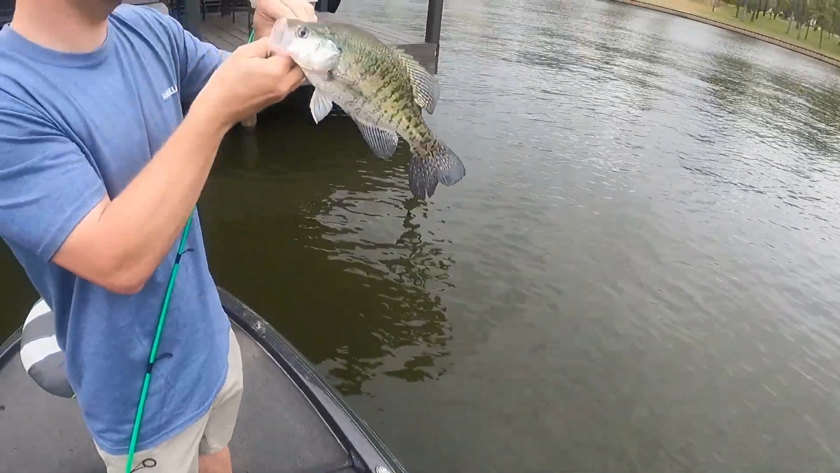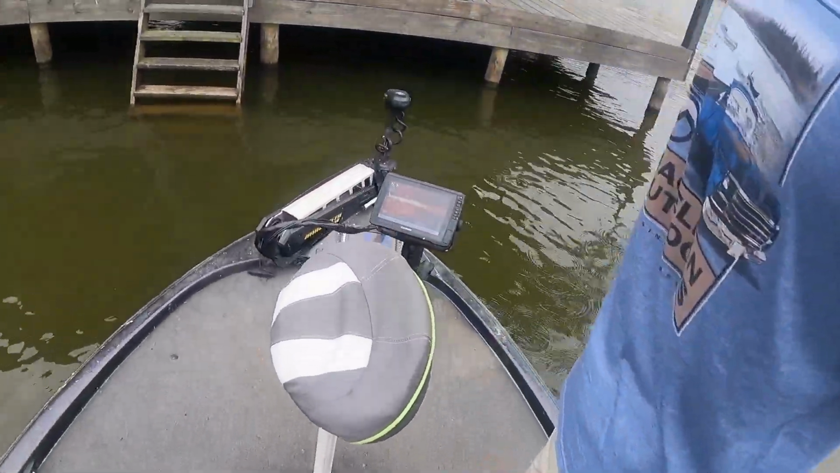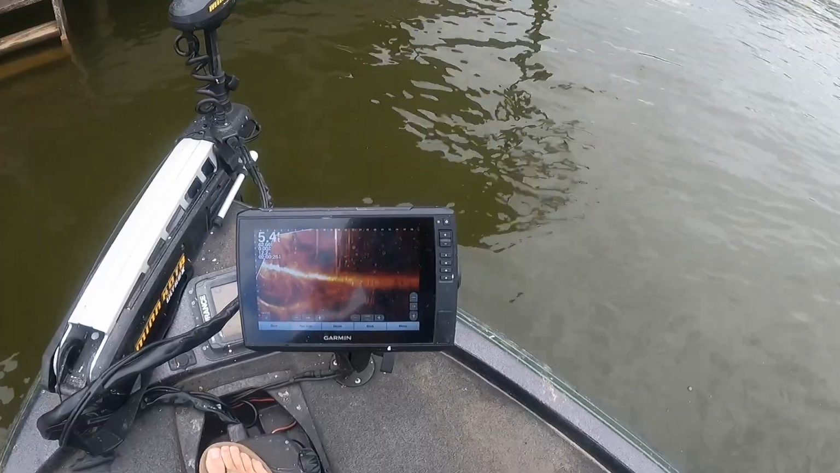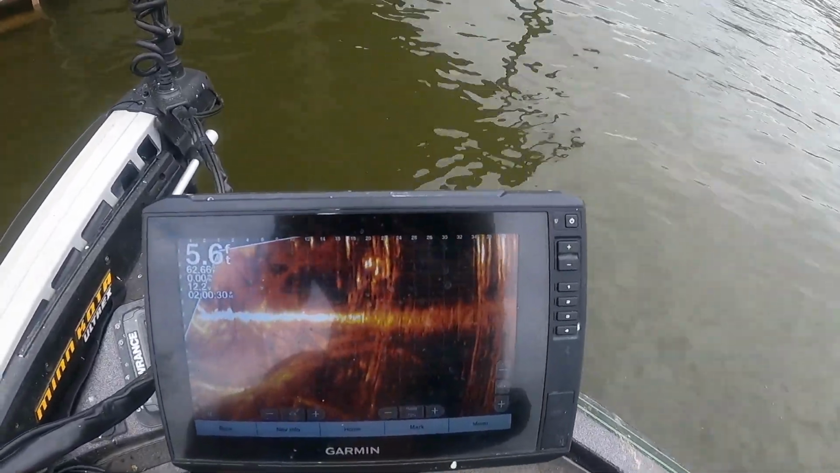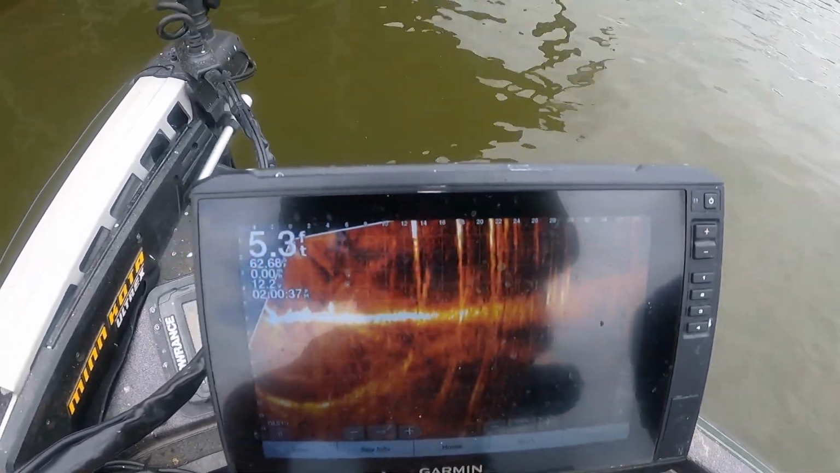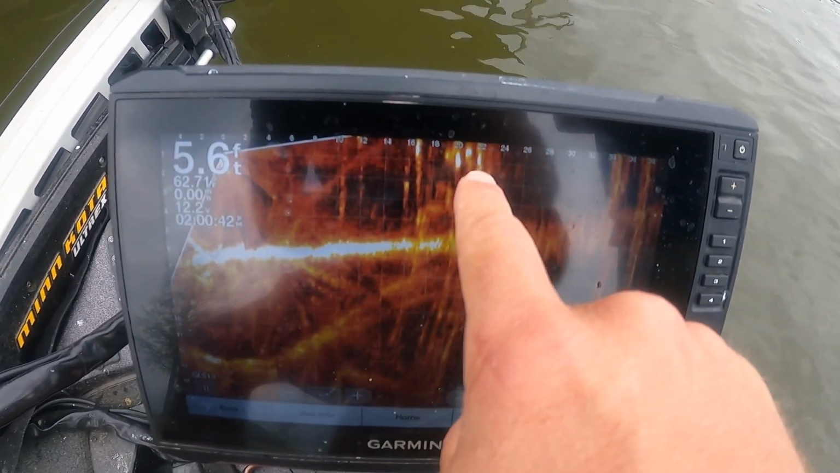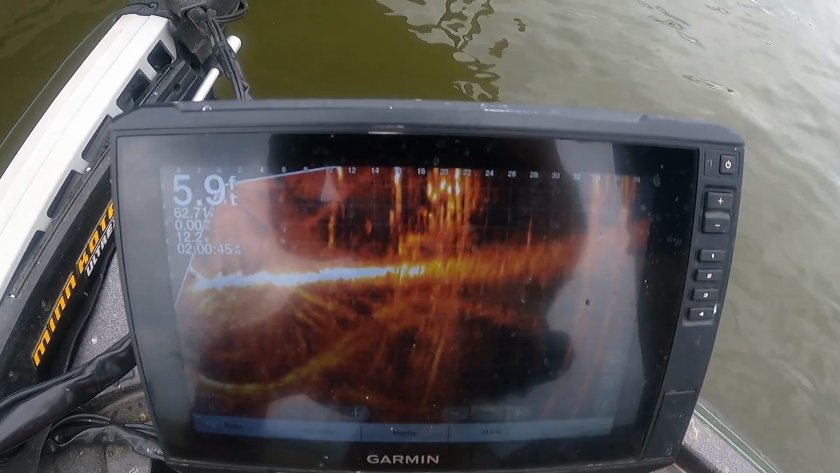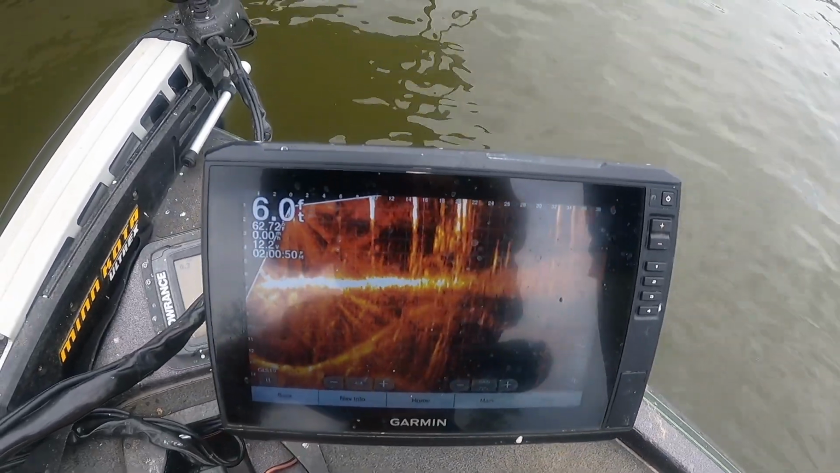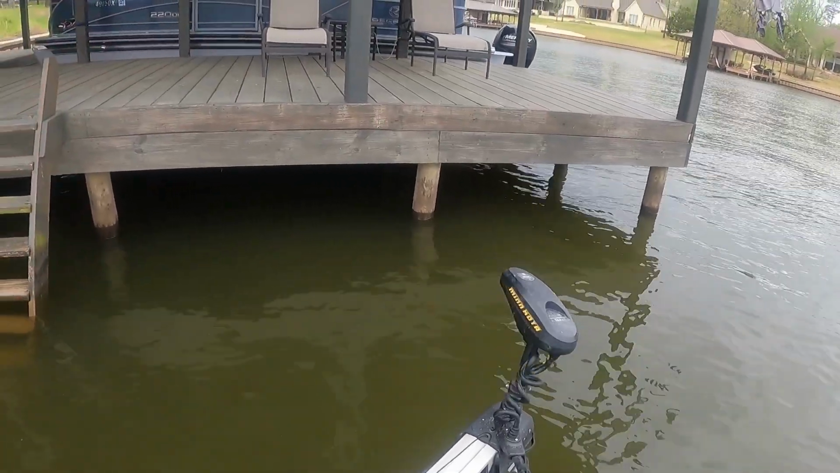Well, we finally found some. Here's his. Here's mine. I'll show y'all what we're looking at here. Alright, so I keep it about 40 feet out. Get a little bit closer. See all these fish right here? That's what you're looking for, just a cloud of dots. You can see your depth, you can tell where your trolling motor's pointed, see which pylon they're sitting on, so forth.